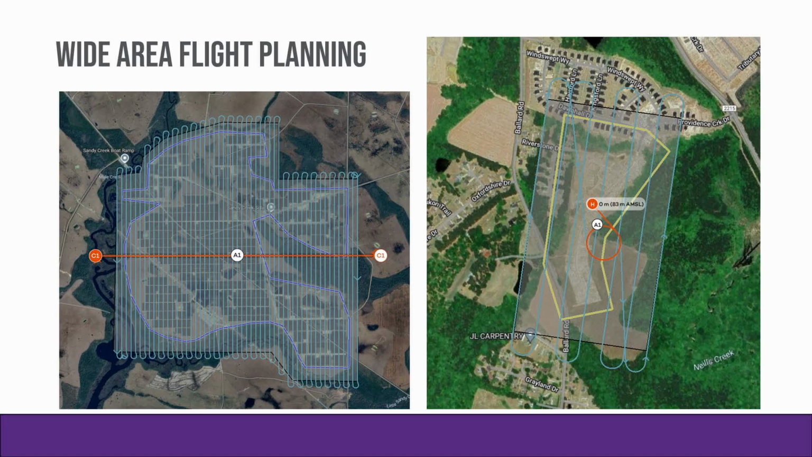And then looking at wide area flight planning, to me personally, when I'm looking at a UAS project, anything over probably 300 or 400 acres, I would call wide area mapping. These are just two examples of flight plans. The project on the left is a solar project that we proposed down in Florida. You'll see we've got that crossing flight line that goes across the entire block that's used for the calibration and strip adjustment of the data back in the office.